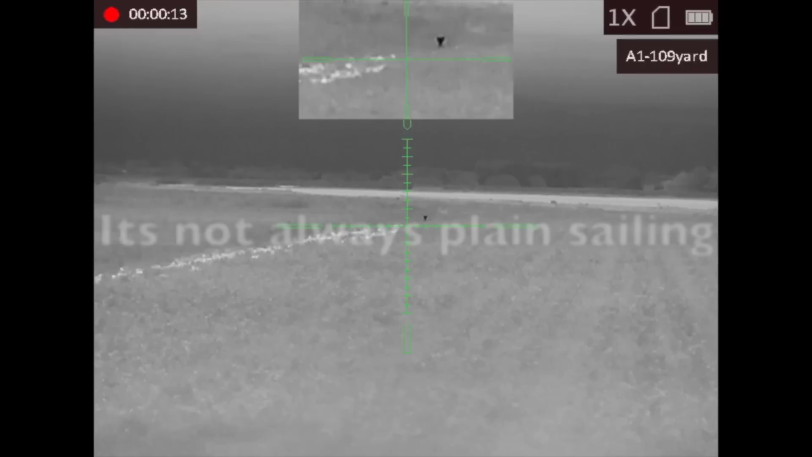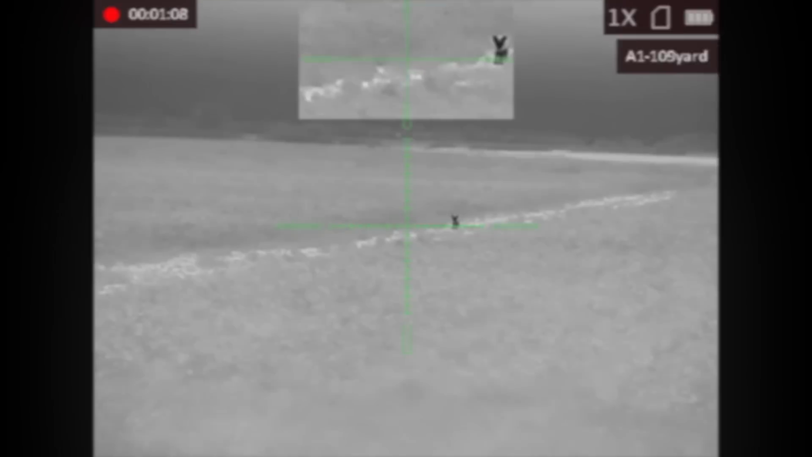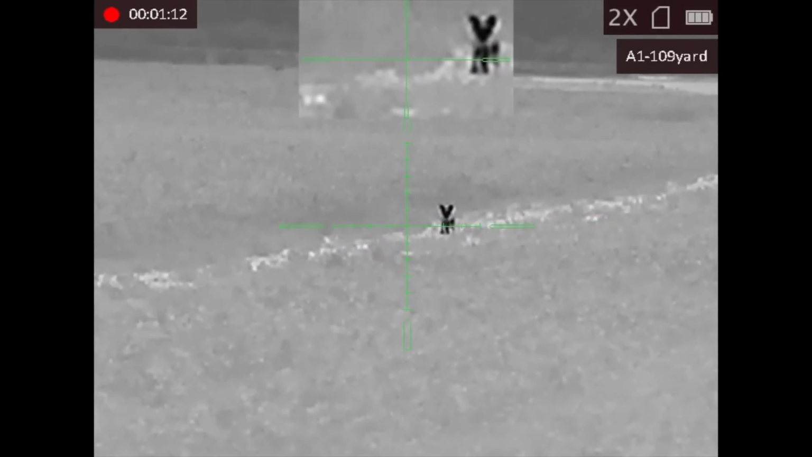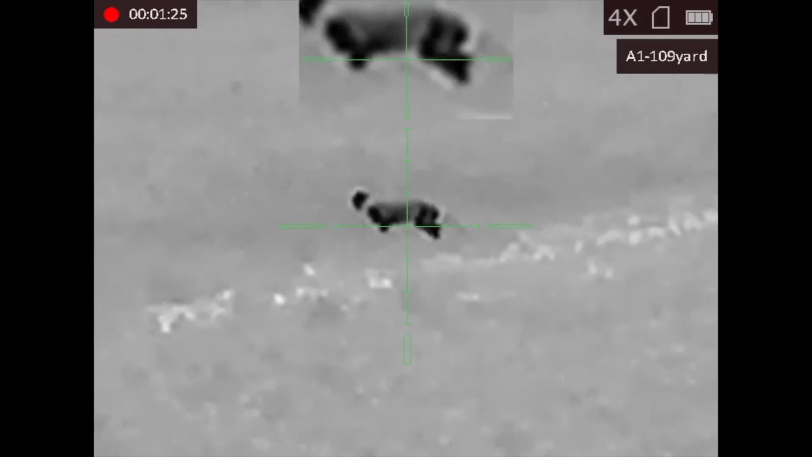Bagging and tagging. I wanted to show you guys that it's not always plain sailing, and it certainly doesn't always go to plan. This fox initially on this fairly windy evening came in like an absolute steam train, but at the point where it froze, thinking something's not quite right, and at the point where I should have taken the shot, I was a little busy fannying around trying to get comfortable, and at that point the fox took a stage exit right, not to be seen again in the thick brush.